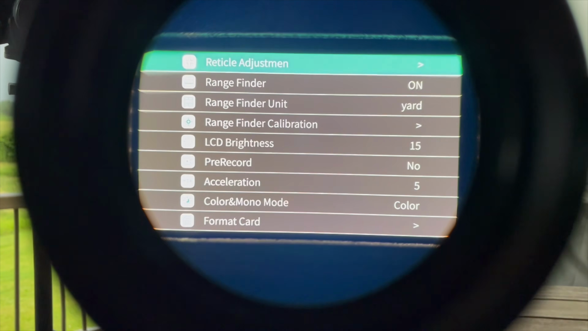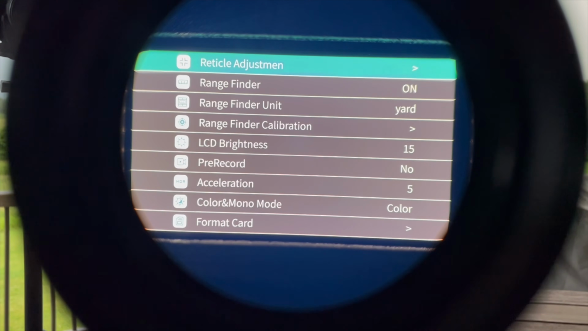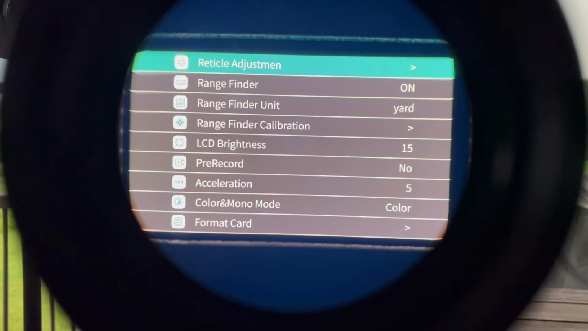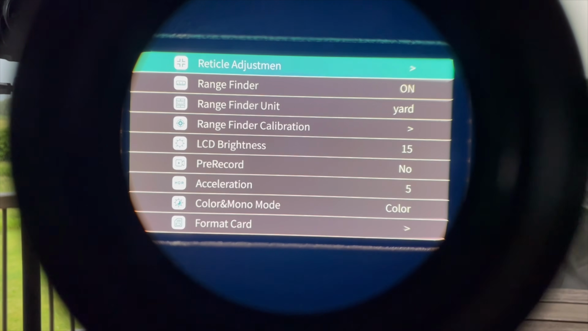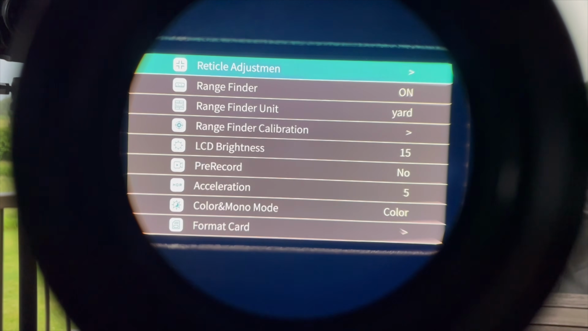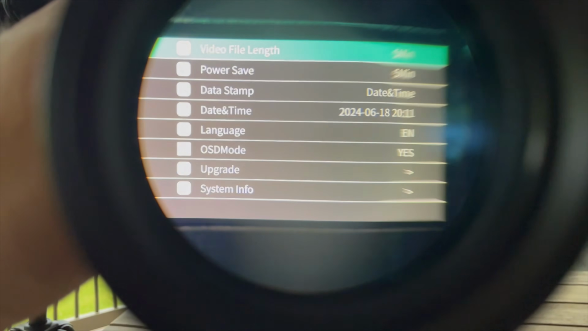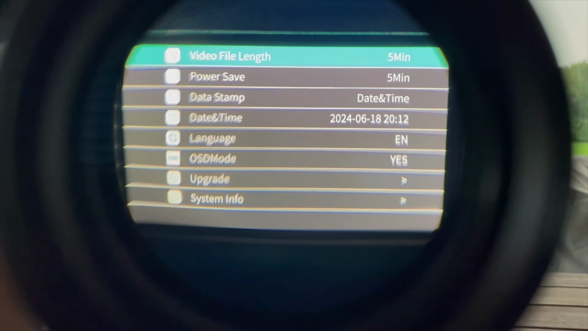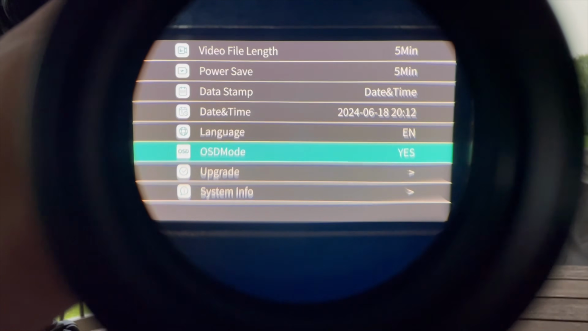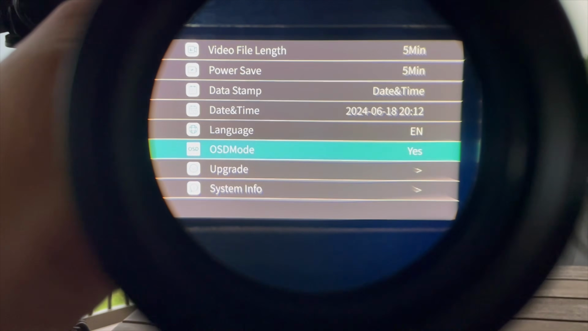Your rangefinder, you can have it in yards or meters. Your brightness you can adjust. You can have pre-record, and it's got recoil record too. So whenever the rifle goes off, it'll save the video. You can adjust the video file length up to 30 minutes, I believe. I have power save, so if you don't touch the scope for 5 minutes, it'll go off. Your date, time stamp, language is English. And the mode, I have the mode on.